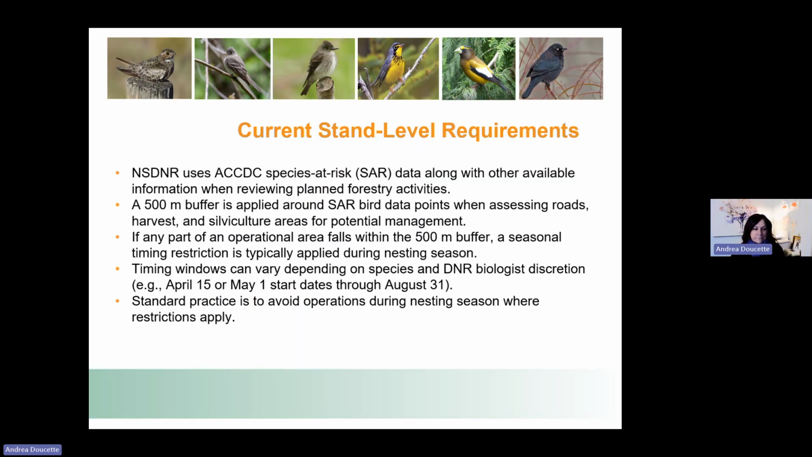So we try and work with government on making sure that we're minimizing impacts as much as we can. Currently, DNR uses that occurrence data from ACCDC and the species at risk data, along with any other available information we might have, when we're doing our plans for forestry activities. Every plan that we develop is submitted to DNR for their review and approval. And then any restrictions or requirements that we have to meet on the ground are provided back to us through an approval document from DNR.